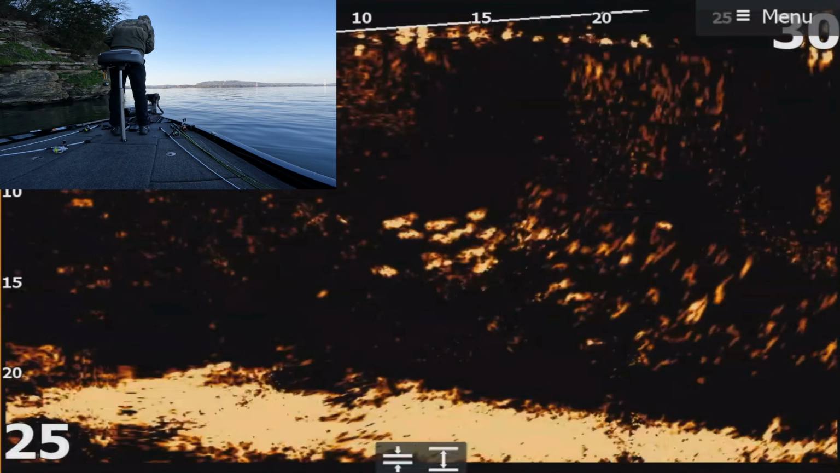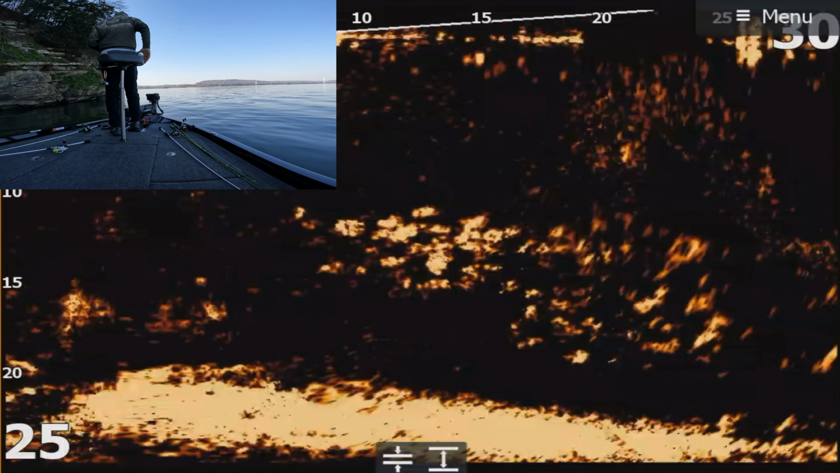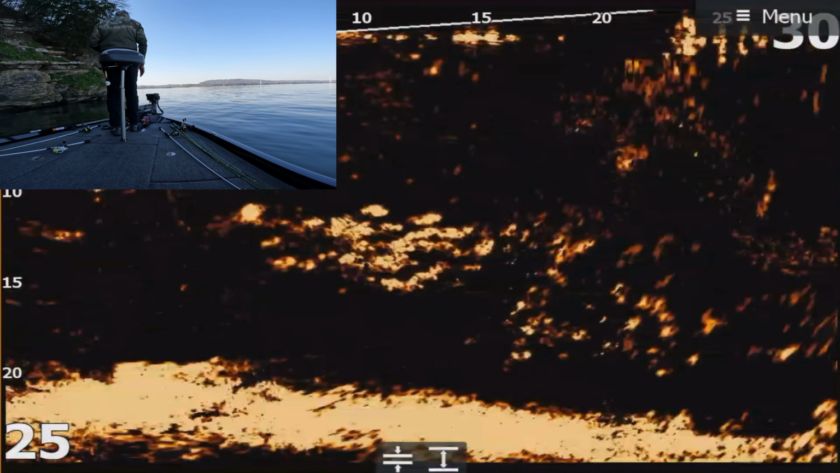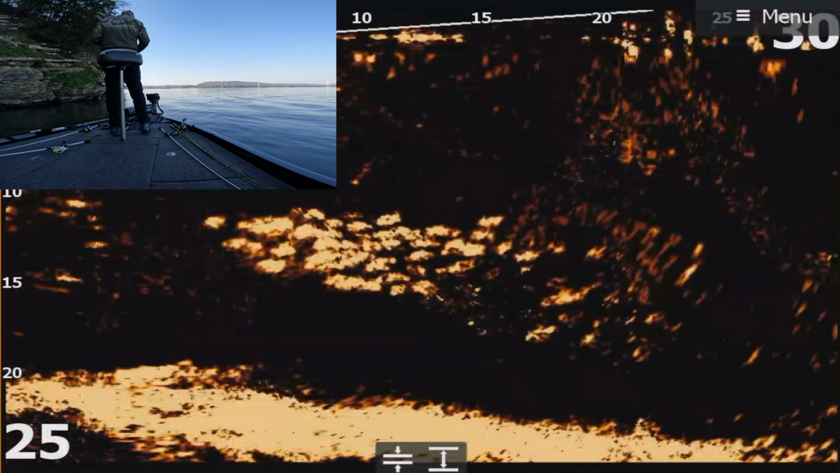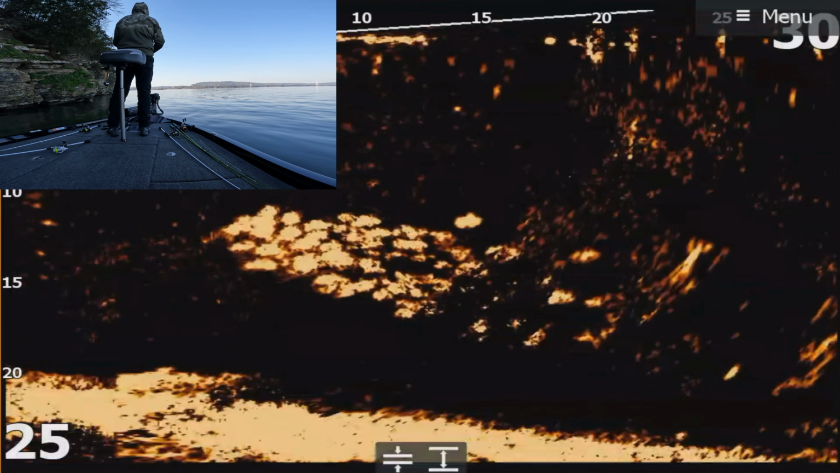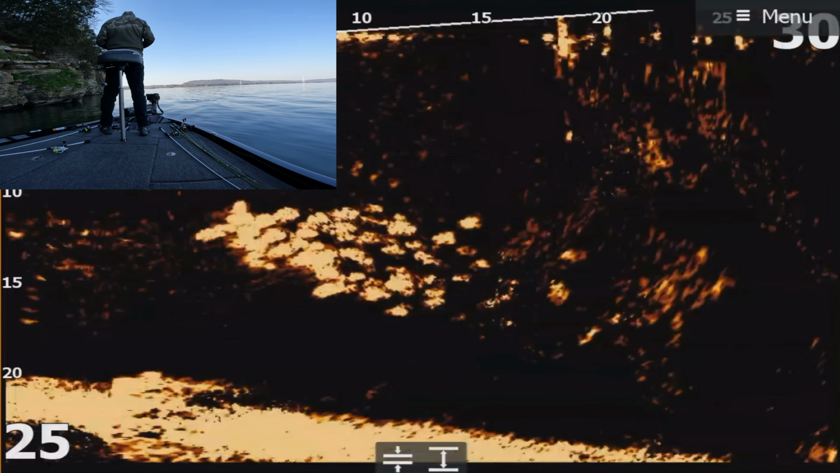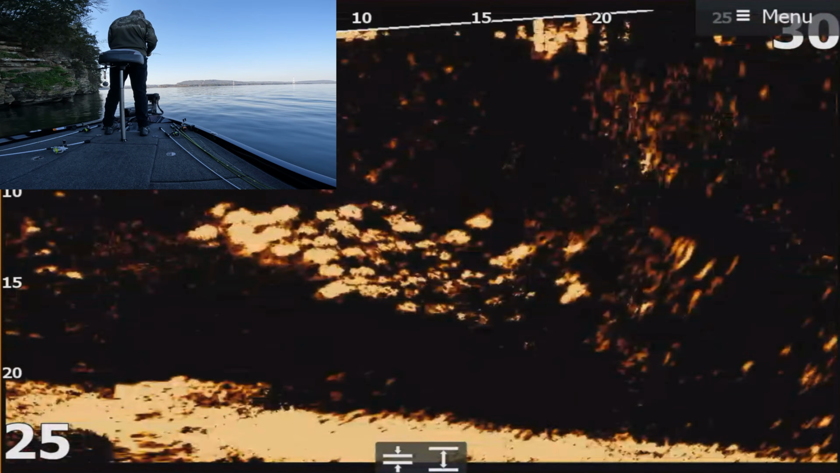There's some crappie coming underneath us, roaming right here. Oh my goodness. Look at all those crappie just roaming today. I didn't even know those were here. They weren't here just a second ago when I was setting up the camera. I knew something was going to change. Warmer weather, so water temperature's up almost 9 degrees, and hardly any wind. It's like a massive change from last week.